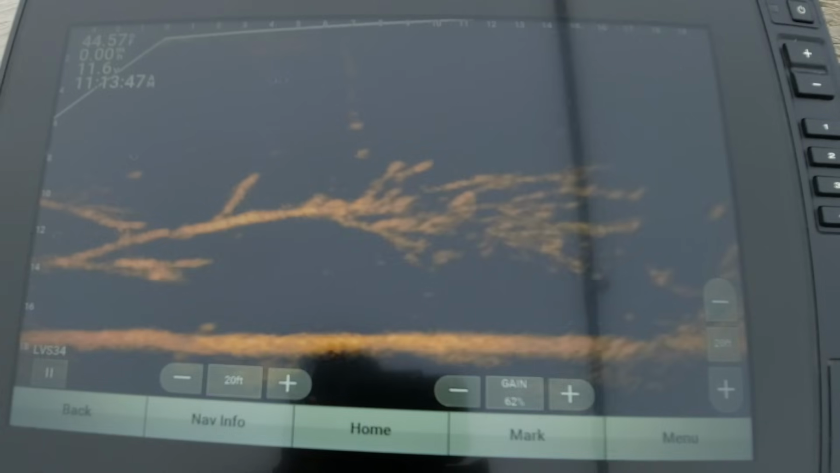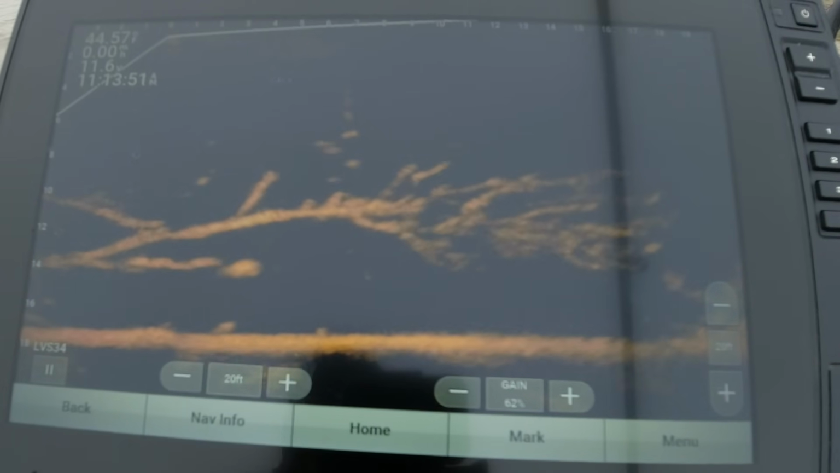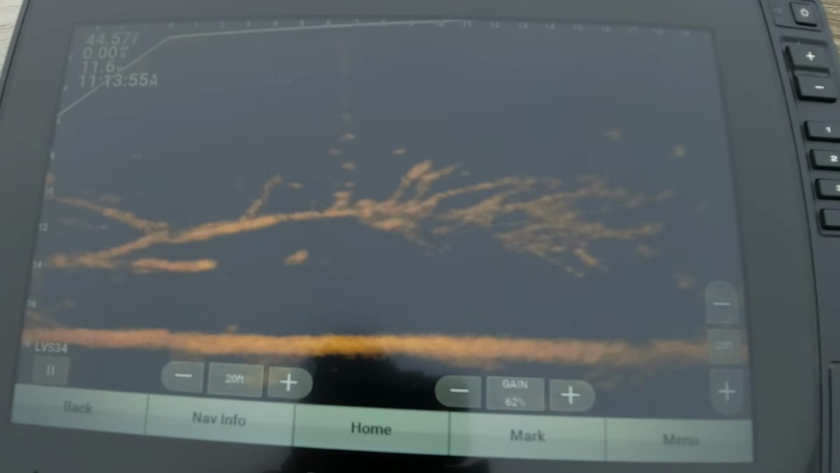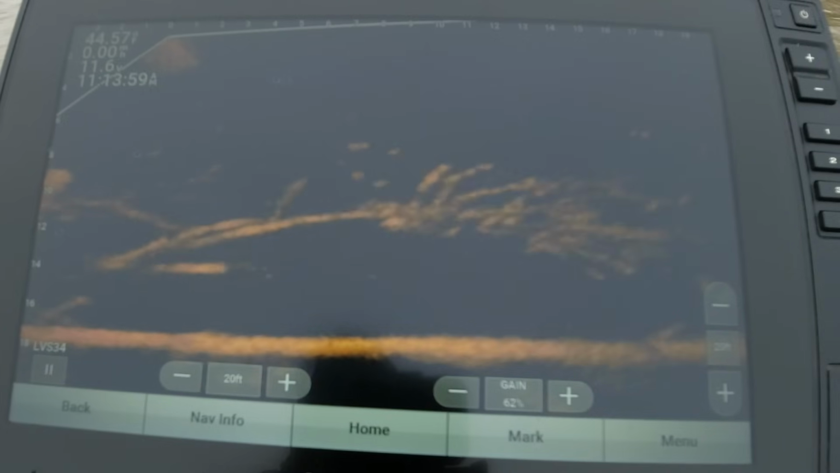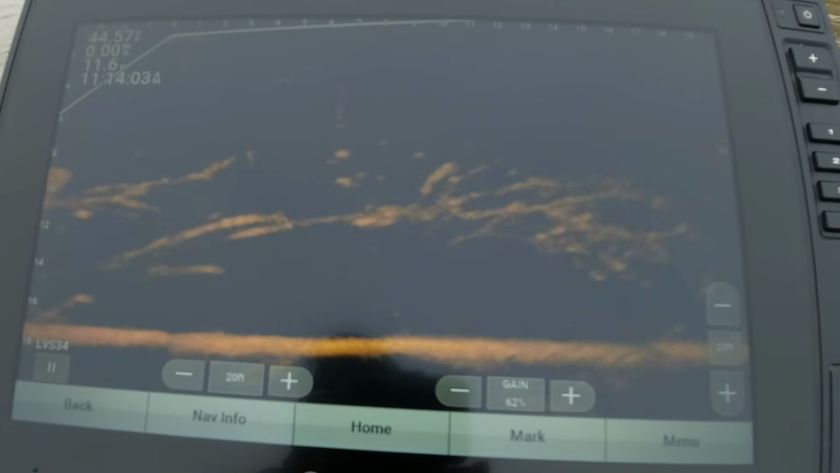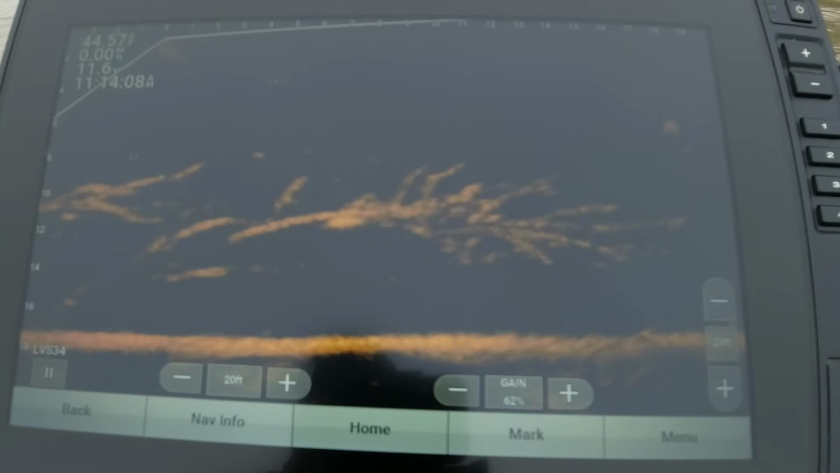So I got one laying right here on top of this log. I'm trying to get my boat spun around now. I'm basically right on top of him, but my boat heading is not right. So I need to get my boat heading right in this wind, and then I'll drop my jig down there. I don't even want to put my jig down there at the depth that he is, because I'm gonna get snagged in that brush.